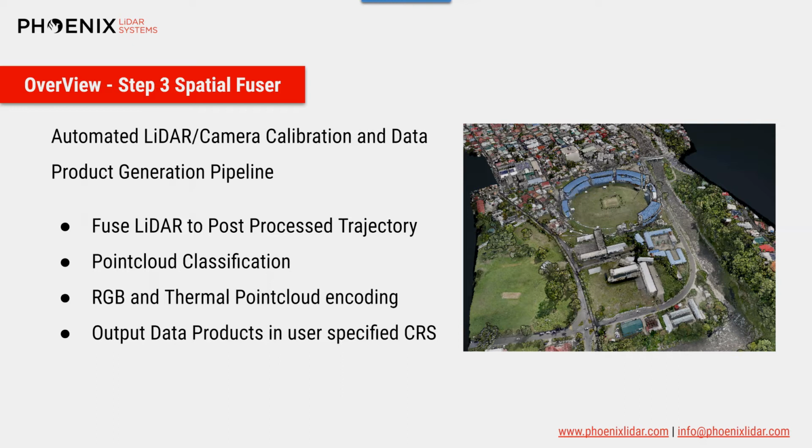It automatically classifies the point cloud created. It automatically calibrates cameras and then fuses RGB and or thermal data to the point cloud. And finally, it outputs data products in whichever coordinate reference system you wish.